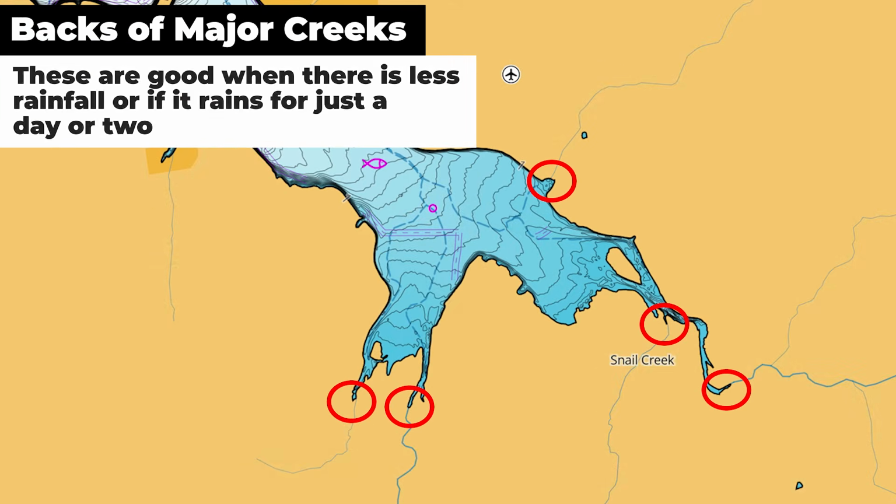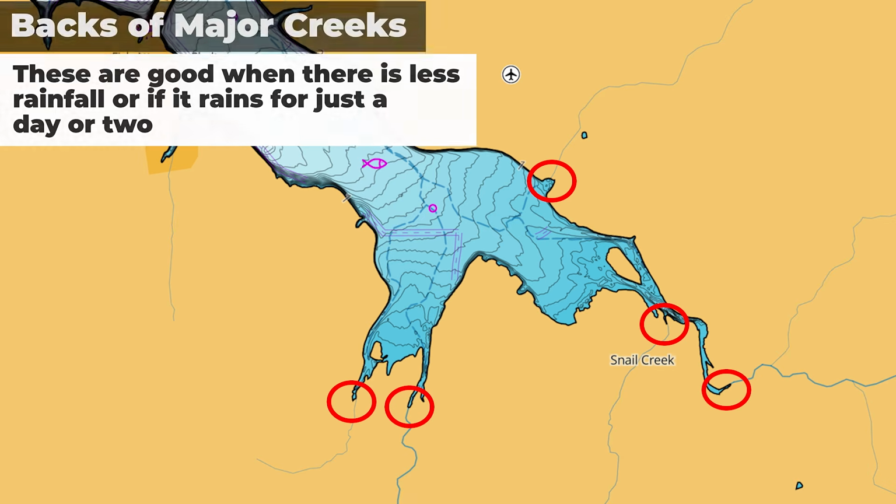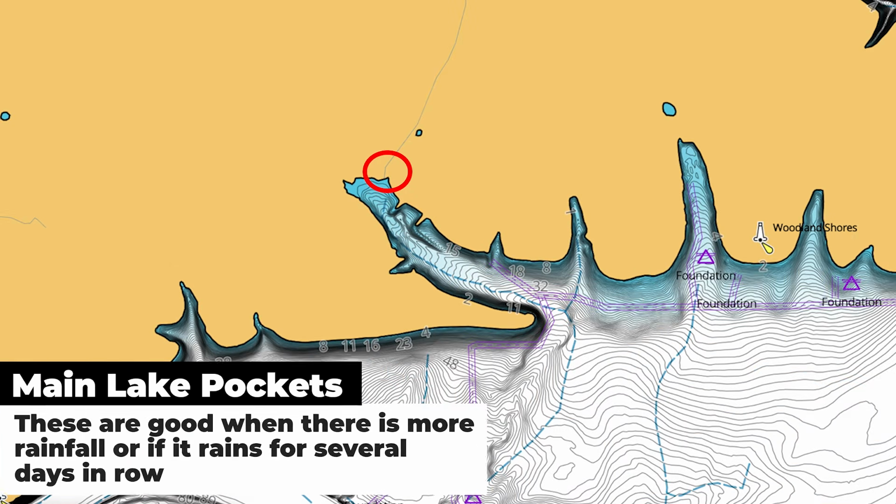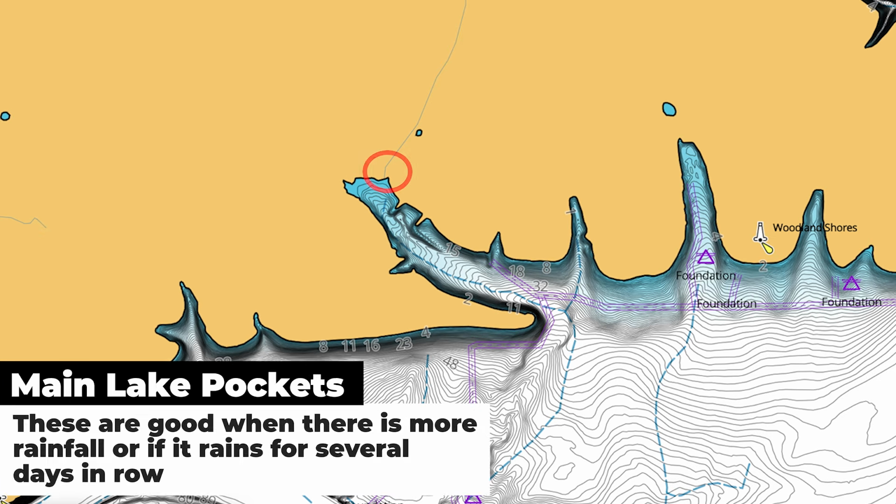But at the same time, you want to make sure there's enough water in these more isolated runoff areas to actually attract bass. On days when there's not as much rain, it's actually better to go to the bigger creeks because they oftentimes won't be blown out. There's just not enough water coming in. But when there's a ton of water coming in, again, avoid the creeks and stay more towards the main lake or the main part of the creek with more isolated runoff zones.